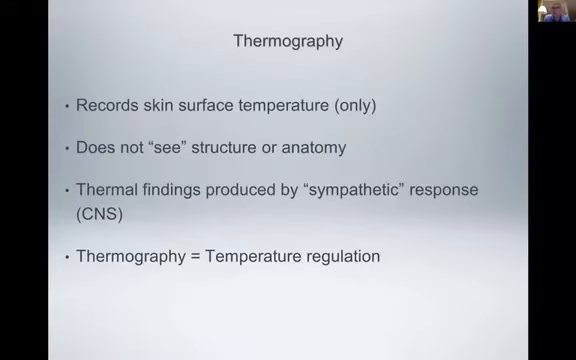So the important part is, and this is what I believed in the beginning too, before I was trained to read thermograms, is we think in terms of breast cancer, oh, we see the cancer, there's so-called neovascularity, or new vessels, that creates warmth around the tumor, and that's what the thermogram sees.